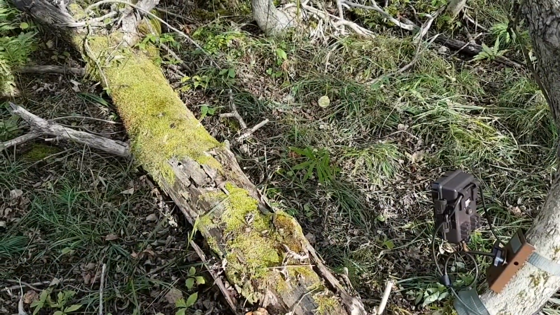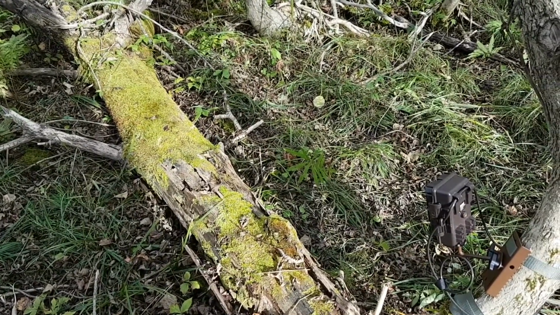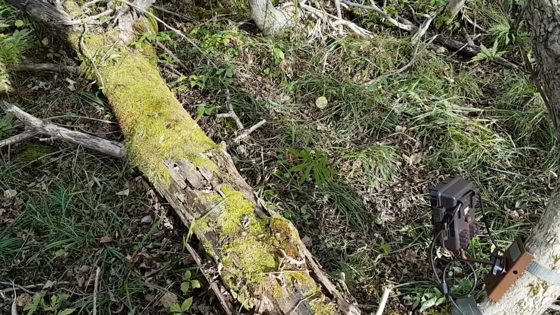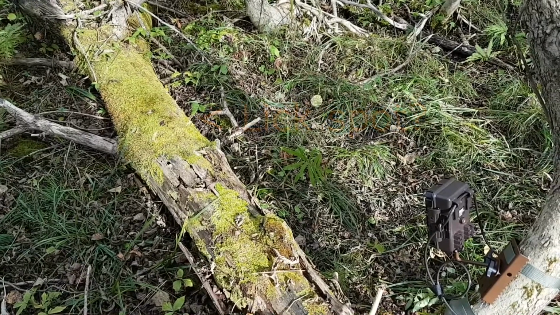So there's the setup, guys, and all the bait was still there this morning, like it hadn't been touched, even the pork chops and everything. And now I think I see a wet spot where it was licked clean. So we'll have to check that footage.